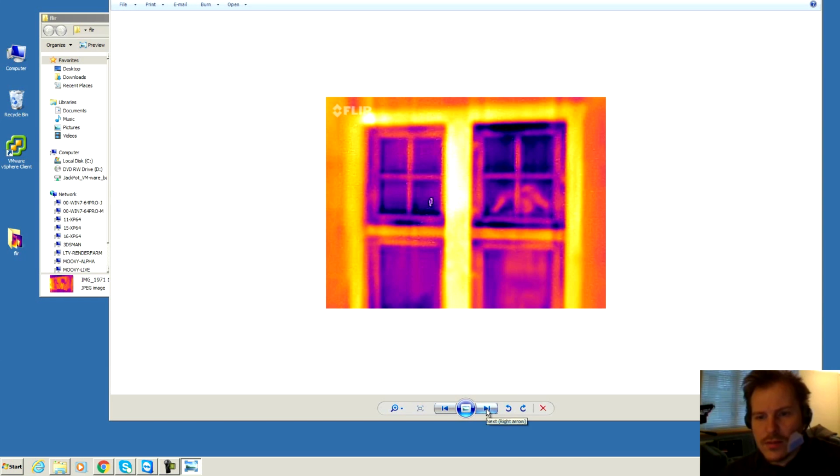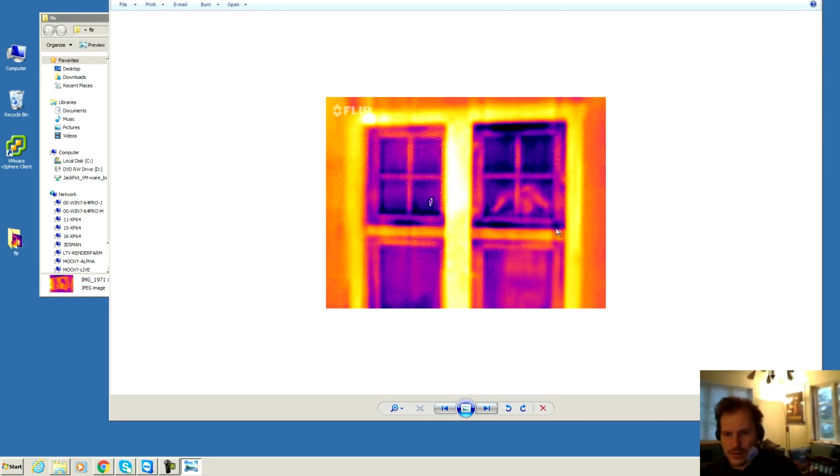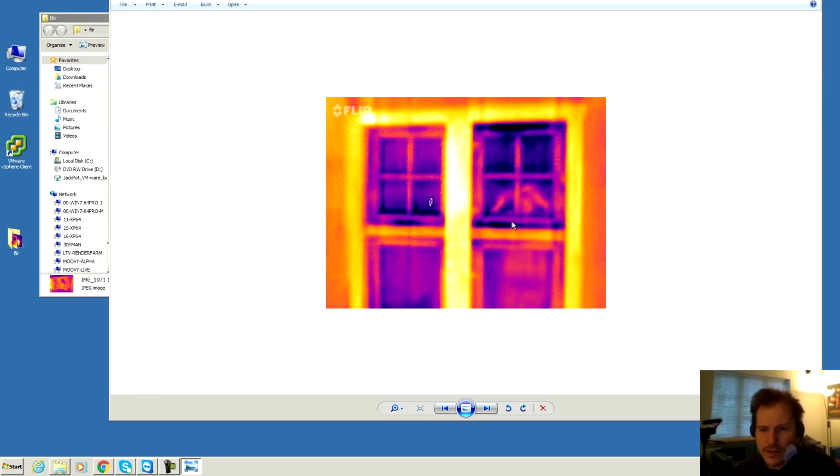Here is a window. It's a window between the server room and the house, and it's an old window. I haven't changed this yet, so this is to show that up here is cold air seeping in, and down here is cold air seeping in. Over here, here, and here, it's very cold, and right here it's warmer. There is also a lot of heat going through the glass because this is only single layered glass. I need to change that as well.